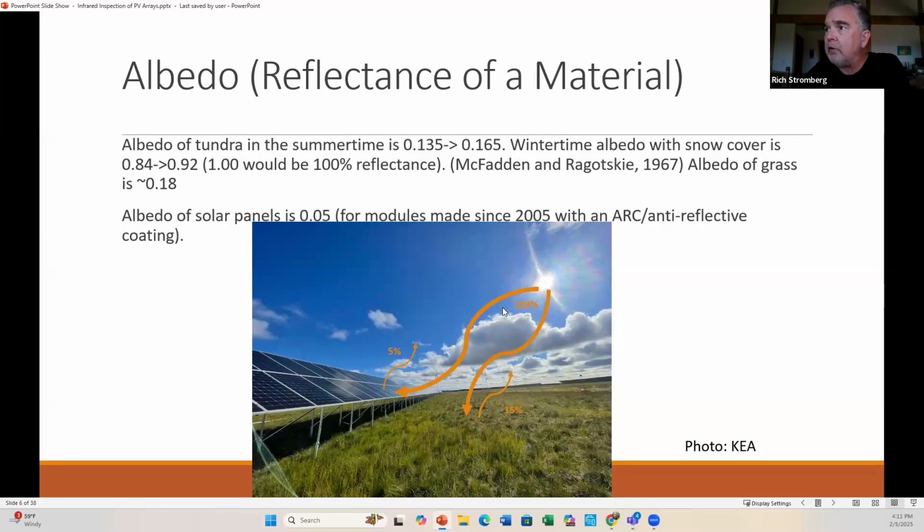This is like tundra grasses. About 15% of the light that hits kind of a grassy, this is a tundra up around Kotzebue, Alaska, it will reflect about 15% of that light, and then the rest is just absorbed by the ground as heat.